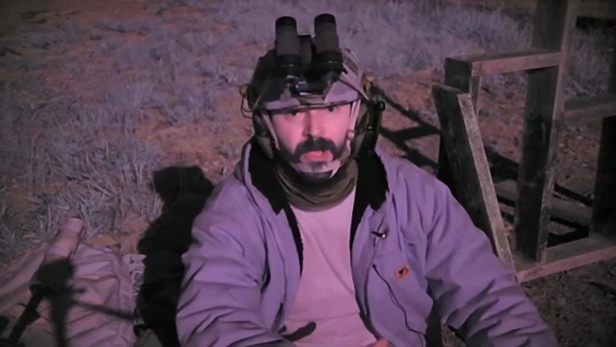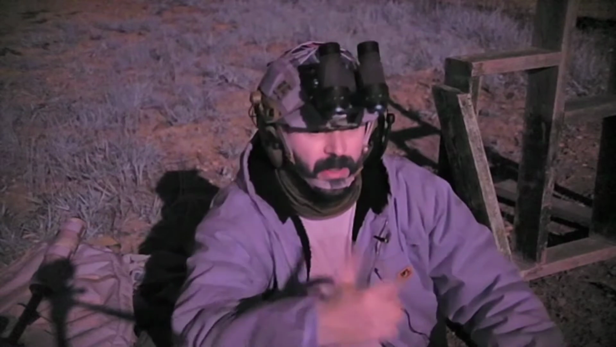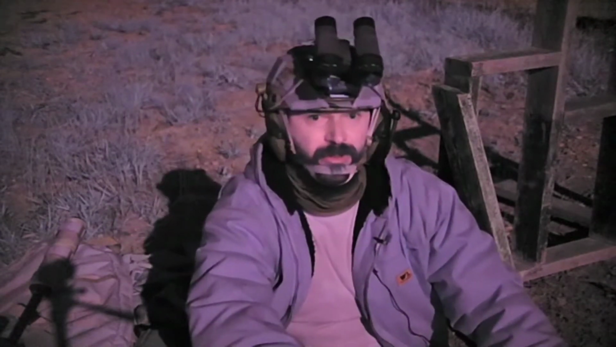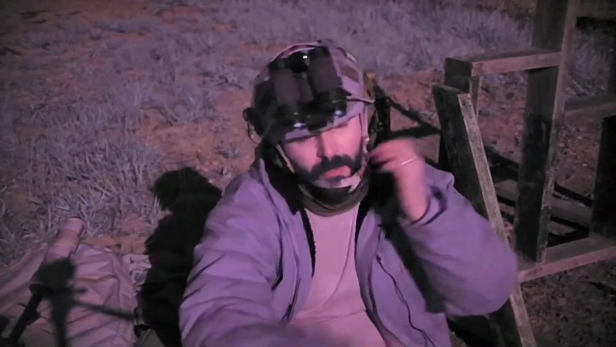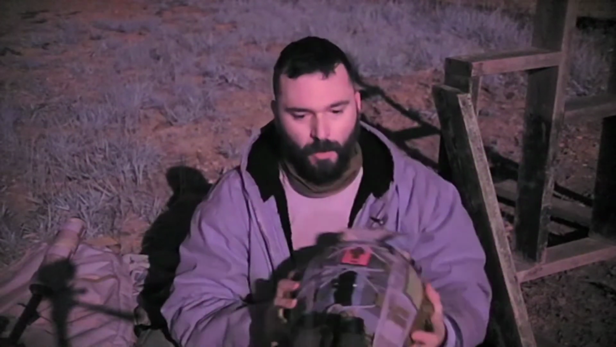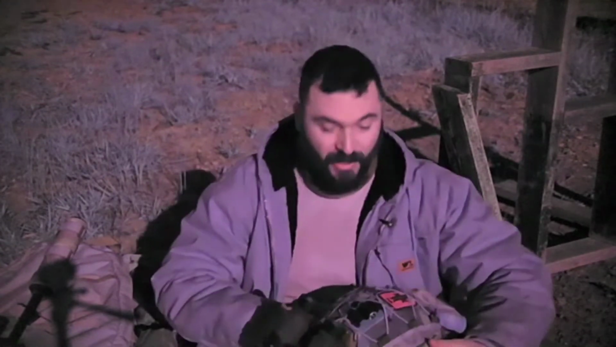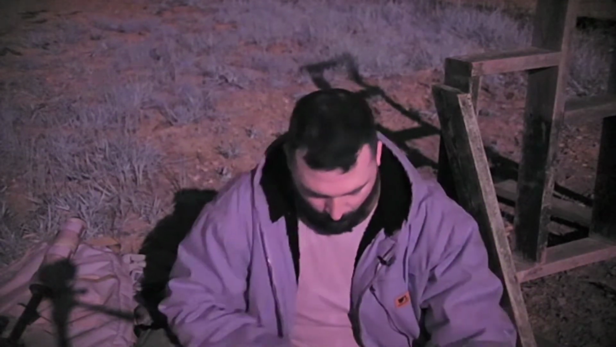Alright, I'm going to show you guys my night vision goggles that I have. The pair that I'm wearing right now is a pair of Duels from Low Light Innovations, and these are pretty cool. I'm going to go ahead and take my lid off so I can show you guys what I got here. Now, these Duels right here are actually a 3D printed housing, a high quality 3D printed housing, and I really like these.